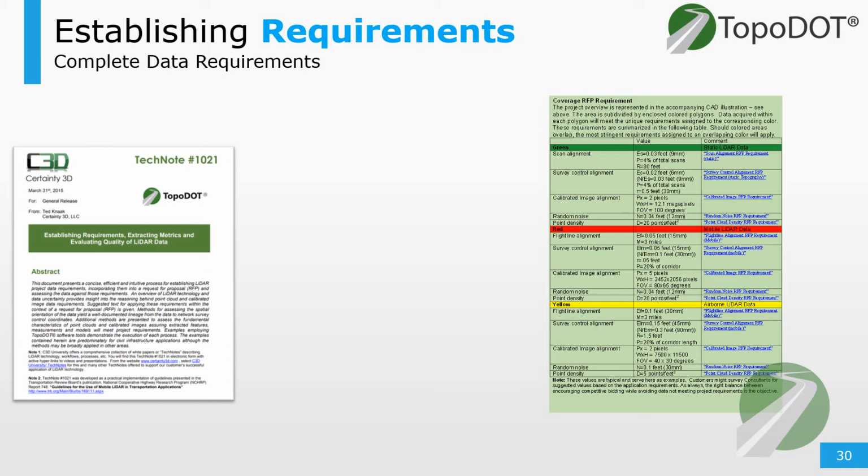And to see the requirements for other platforms, such as mobile and airborne, just refer to that TechNote 1021 that I mentioned will be on our website. And consider this as a guideline for your surveying needs. It's recommended to adjust these based off of your applications.